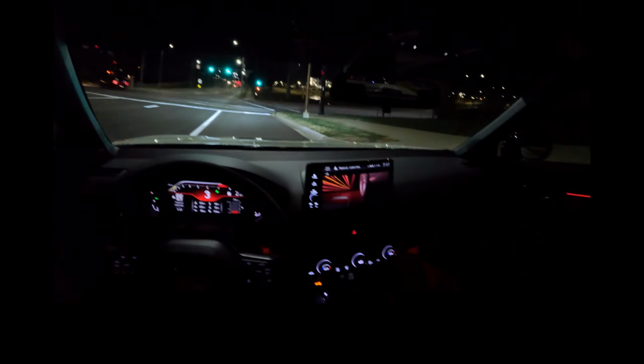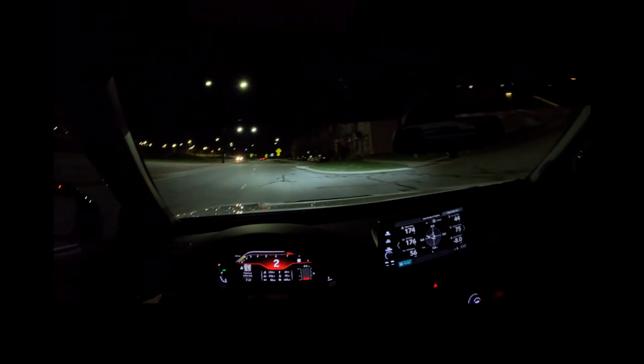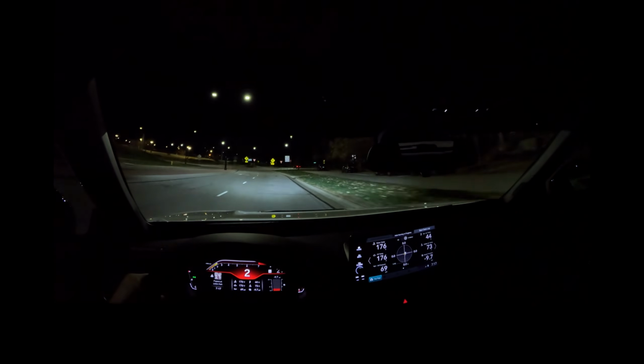This first roundabout's quite a bit of fun. The second one, the pavement seems a little weird. Let's wait for that car to get going. Almost looks like it could be a cop.